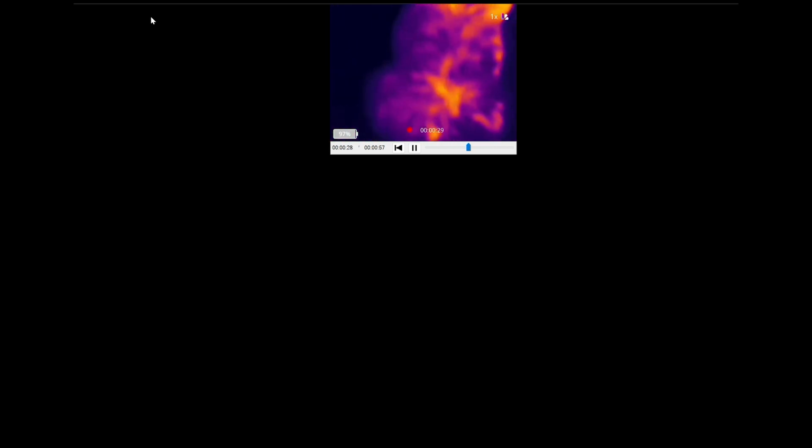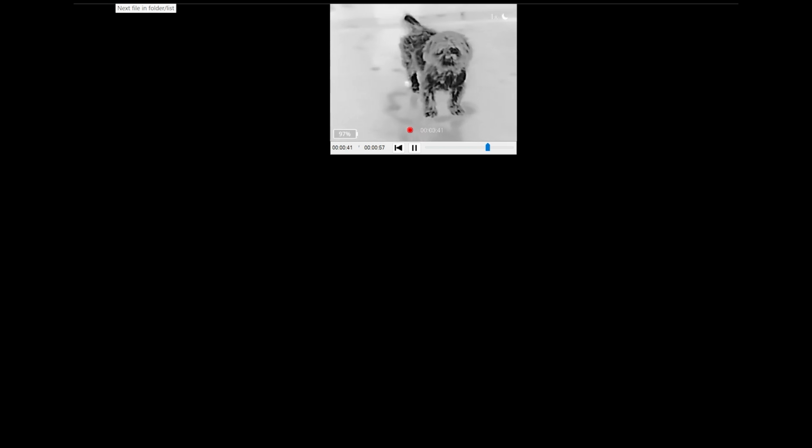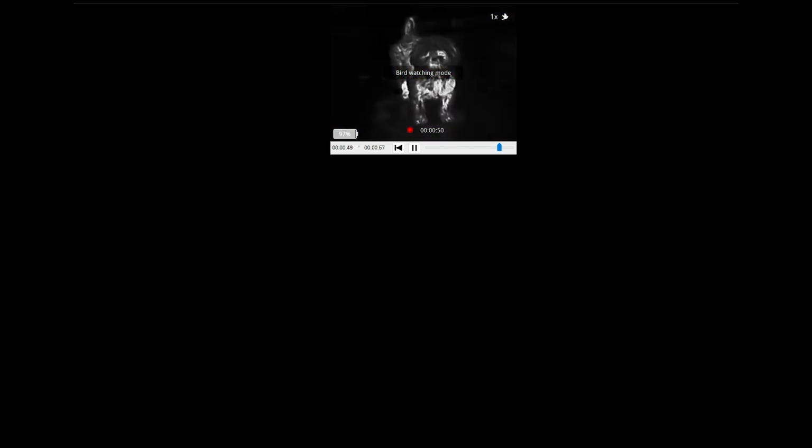But again, the resolution is going to be a little sketchy because it doesn't have that close of capabilities. It's too close to me. It's right at my feet. But pretty sweet setup on how that works. And then there I am backing up. See how it's getting better and better clarity because I gave a little distance in there. It's just not designed to focus that close up. There's Red Hot. There's Remix, Bird Mode.